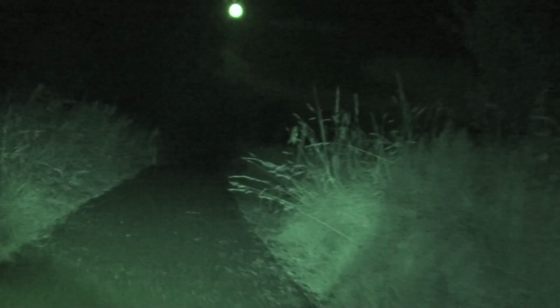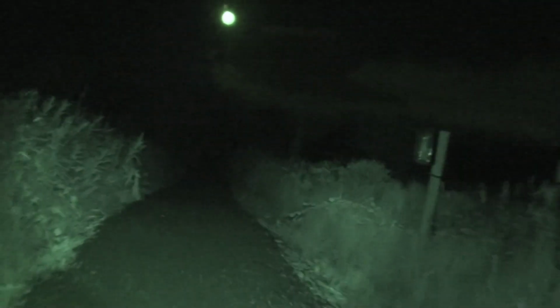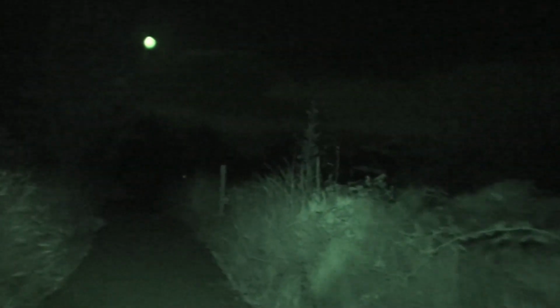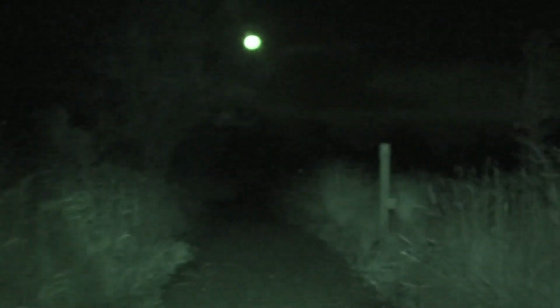One thing about this rig, it's too heavy. My hands are already sore. But I'm getting more IR cold shoe lights, and they're light as a feather, so that should help matters.